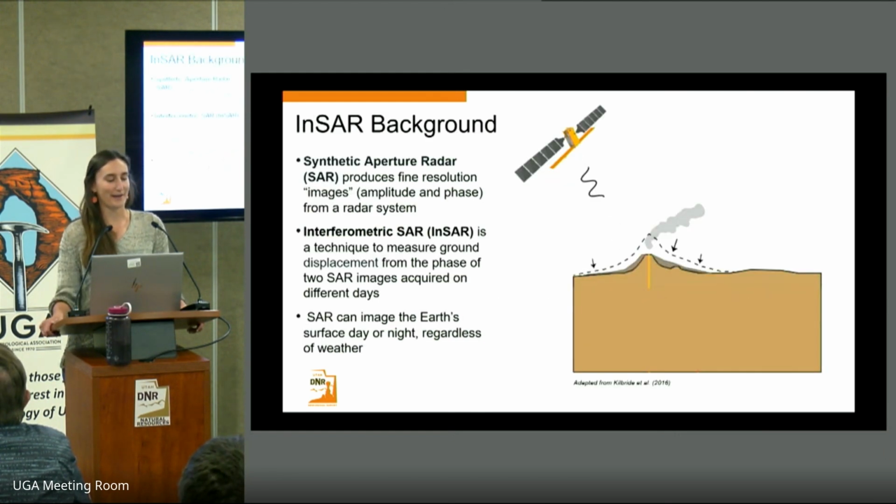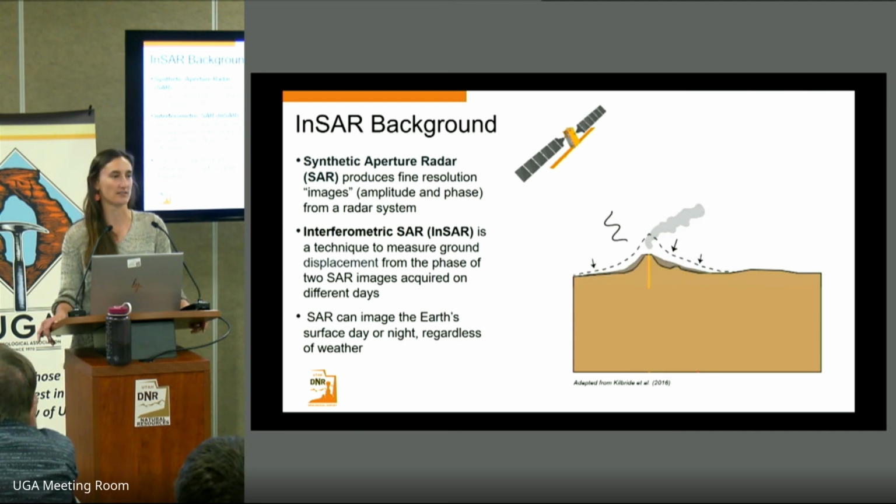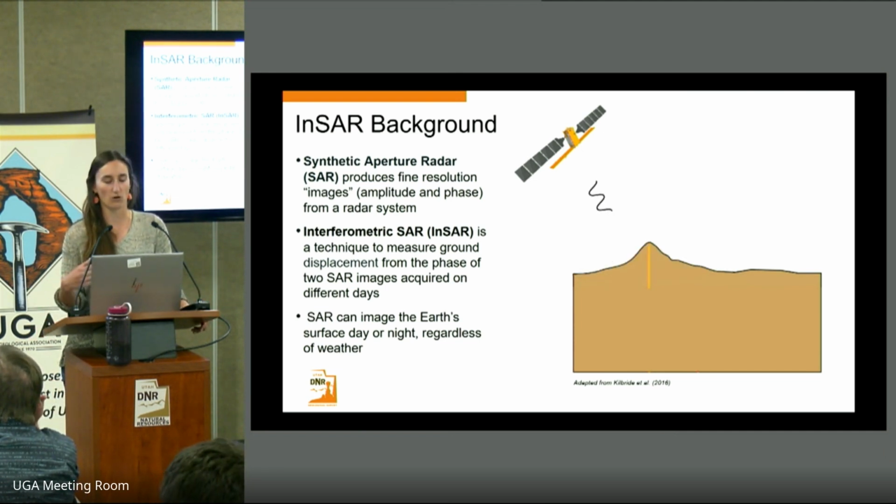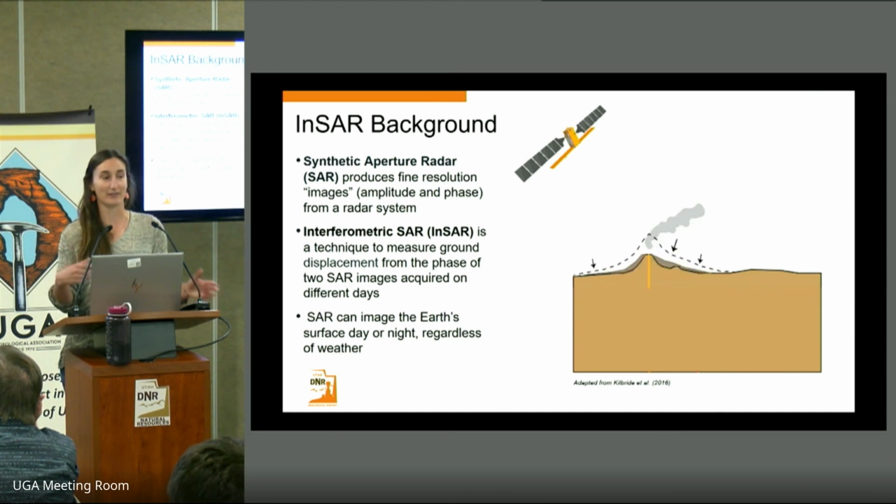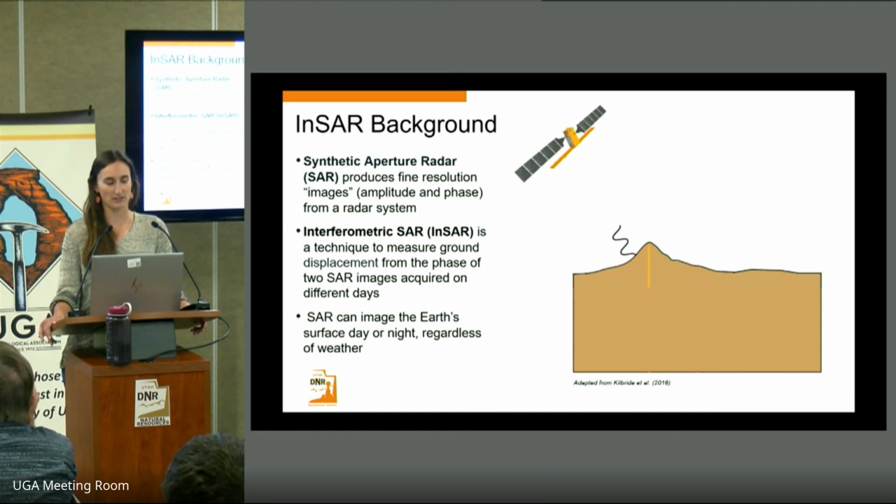I'll start off by introducing synthetic aperture radar, or SAR, which is a methodology that produces fine resolution images from a radar system. This radar sensor can be mounted either on a plane or a satellite or even on a vehicle on the ground. But throughout this presentation, we're going to be focused on satellite-based radar systems.